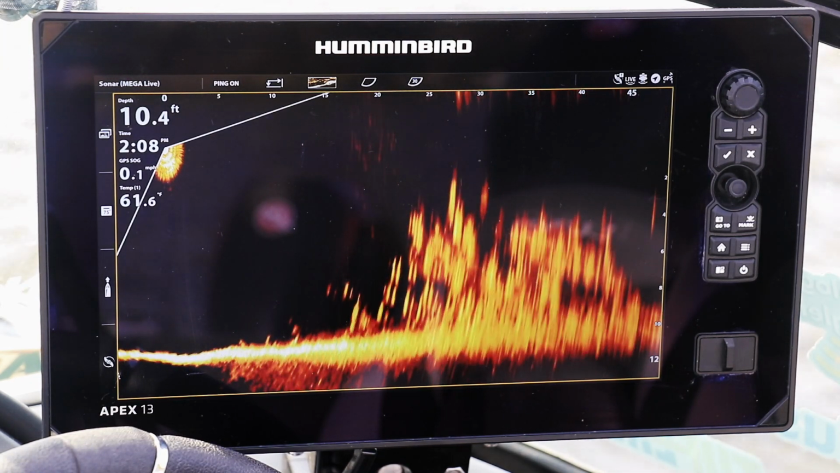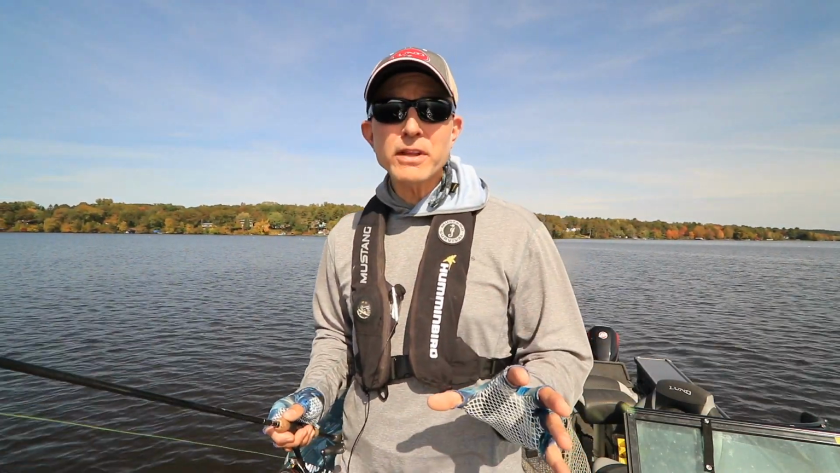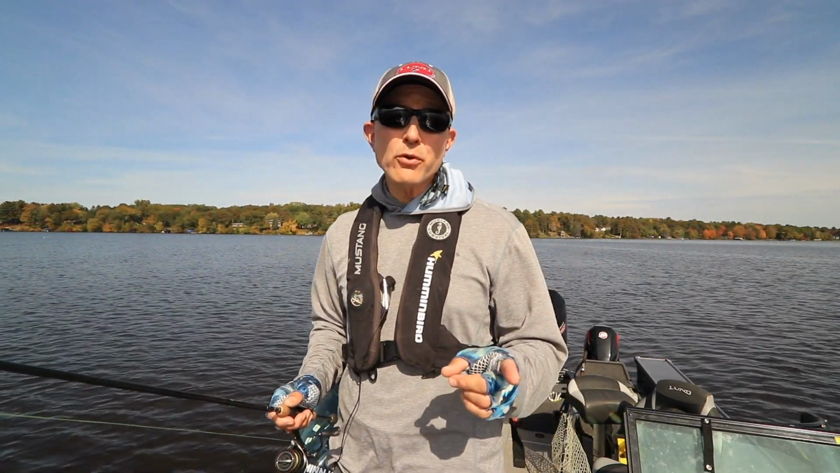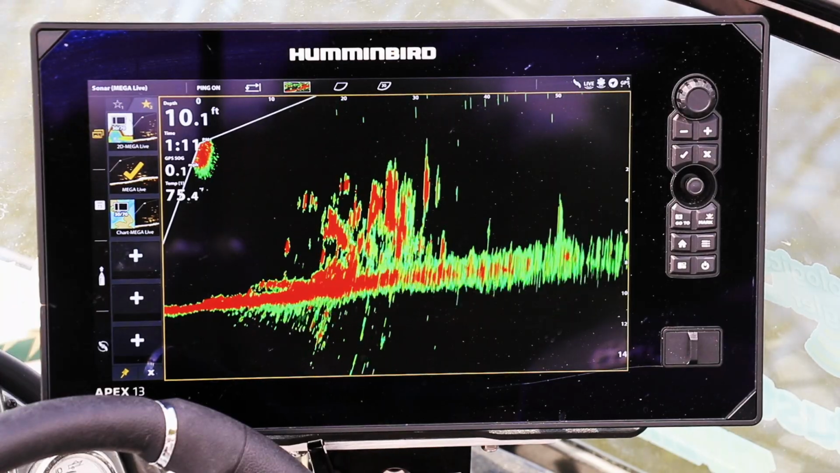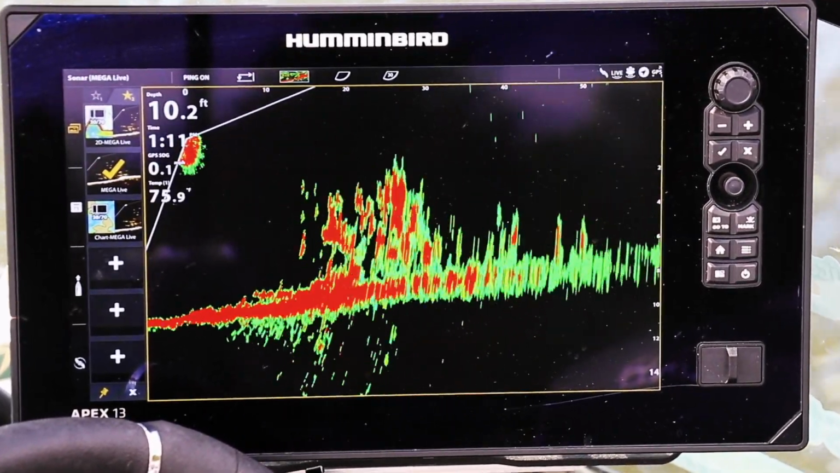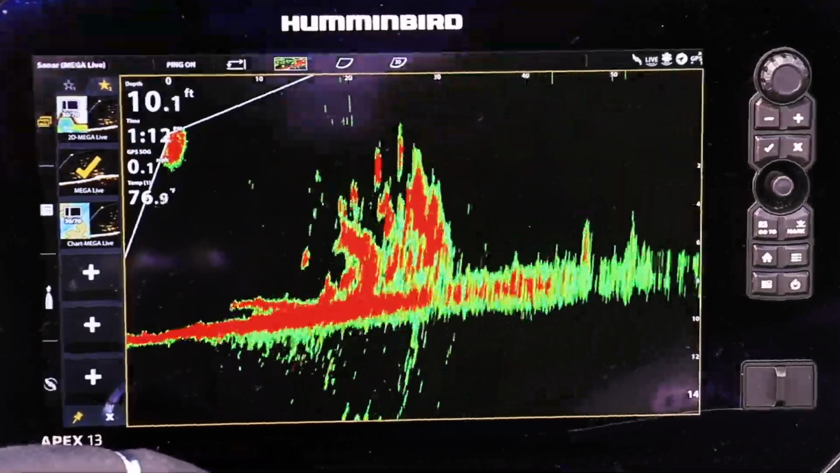On the other hand, if I want to focus specifically on the structure and the fish that are swimming there and clean up some of the noise on my image, I can quickly switch to a high dynamic contrast. Now that's a particularly valuable adjustment to be able to see the fish that are swimming tight to and even inside the brush pile.